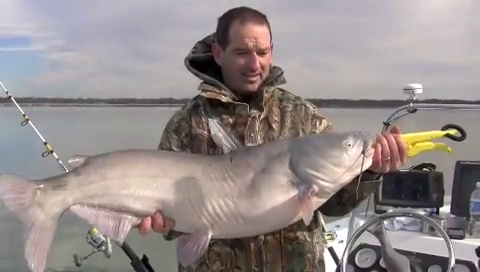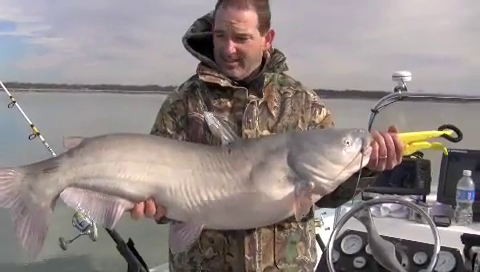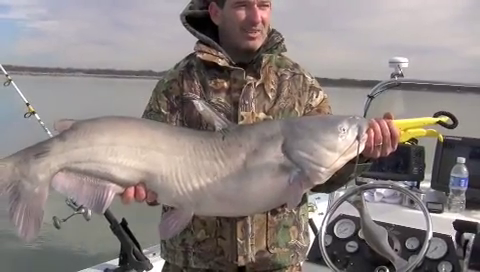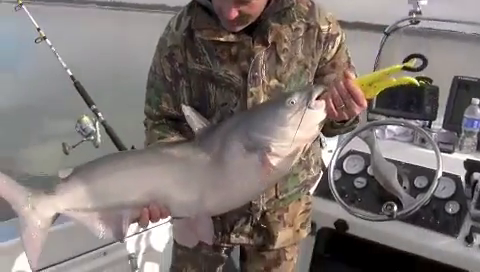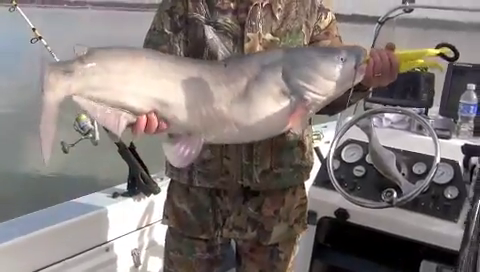Now I ain't gonna guess him. I'm gonna say 20. 18, 20 pound fish. Ah, he's heavier than that. I think he is actually. I'll bet that fish is close to 25. He might be. Yeah, we can put the scales to her. I would like to. I think he is 25. We'll put the scales down.